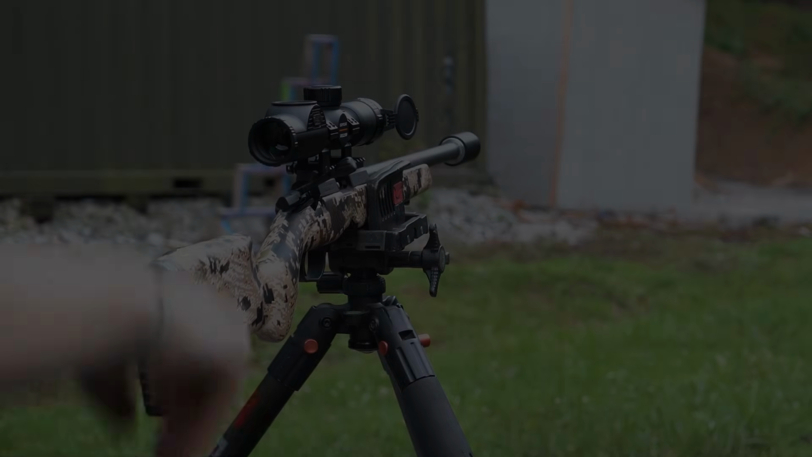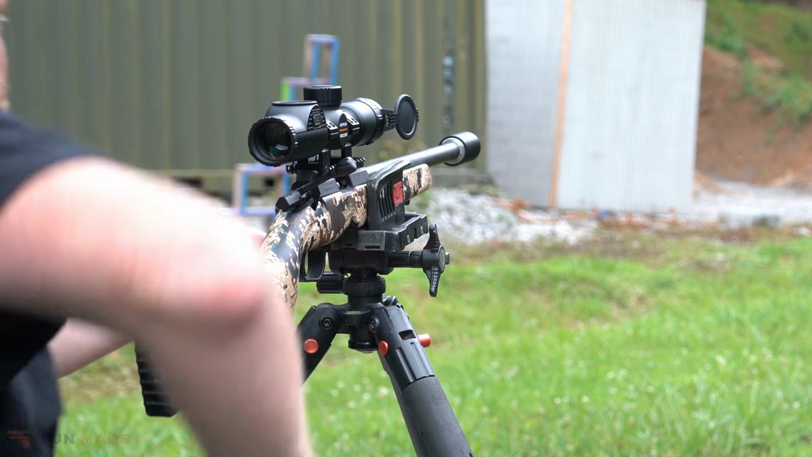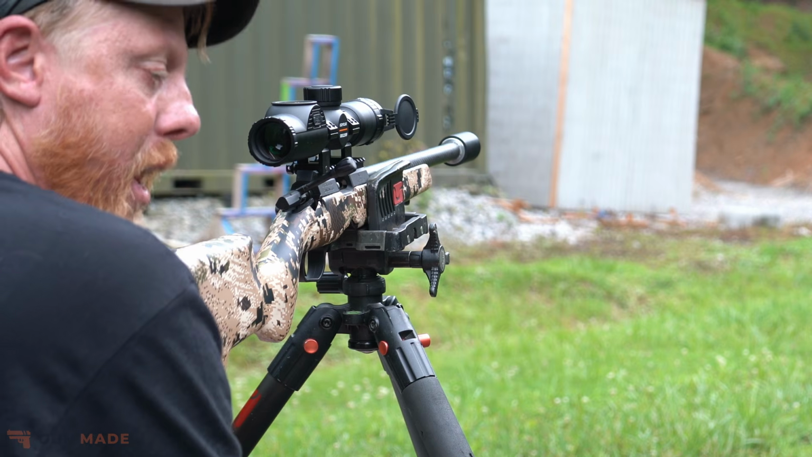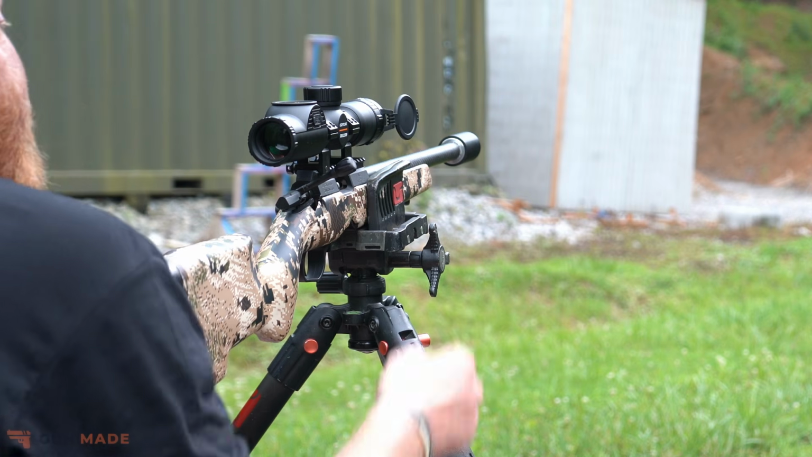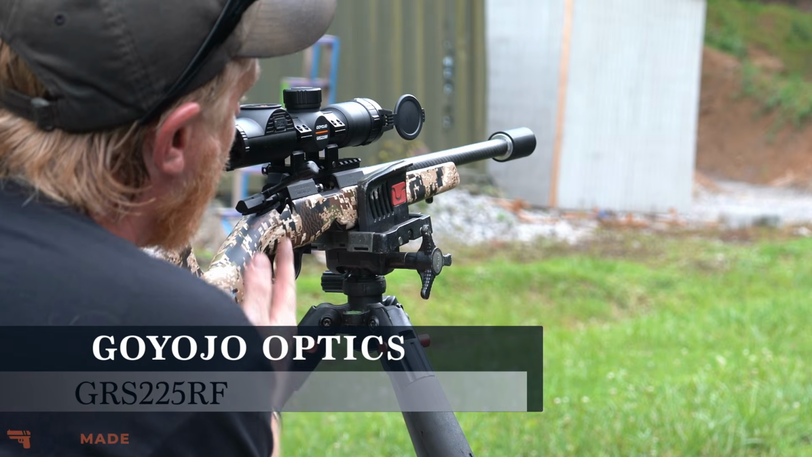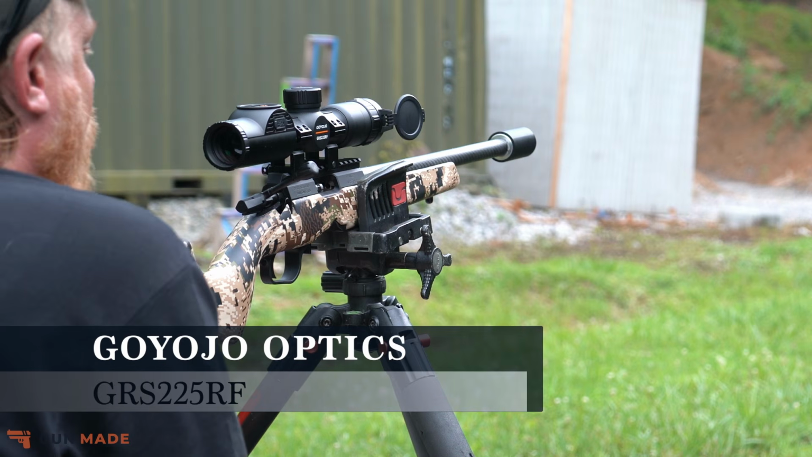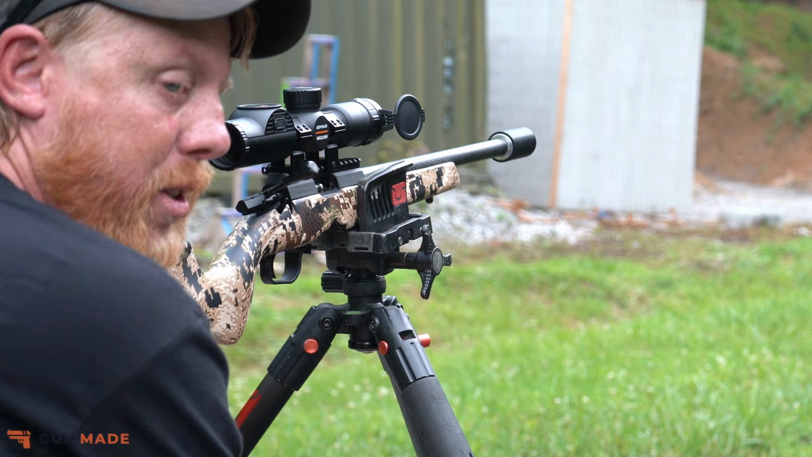Little 1022 style setup here, paired with the Quark from Defense Safety Solutions. That is a 3D printed plastic 22 can, which sounds really good on this setup. And then to top it all off, we have the new GOYOJO GR225RF rangefinder built into this thermal, and the newest sauce from GOYOJO.